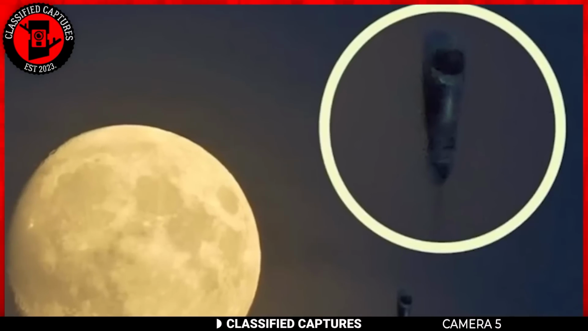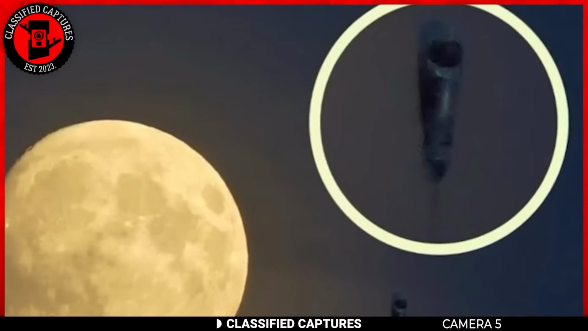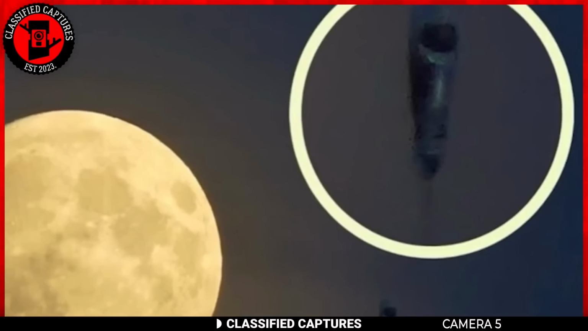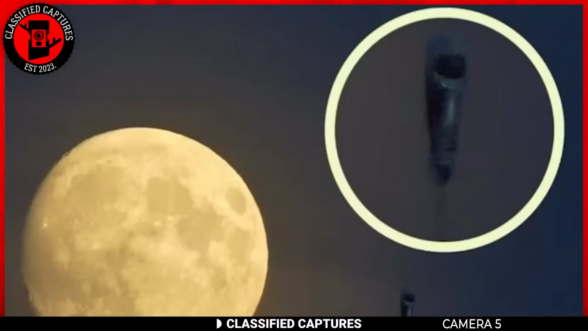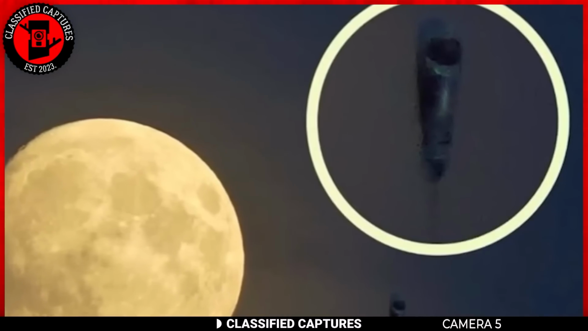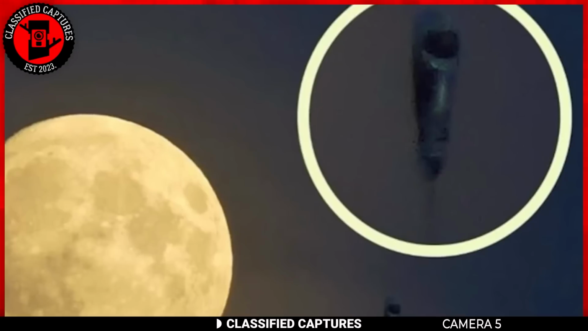The object appears to be positioned just close enough to the moon that it seems like it could be related. Some believe it might be a craft possibly connected to the alleged claims that aliens inhabit or use the moon as a base. If you didn't know already, theories about the moon being an alien outpost have circulated for a while, and while we haven't covered it extensively, many believe it.